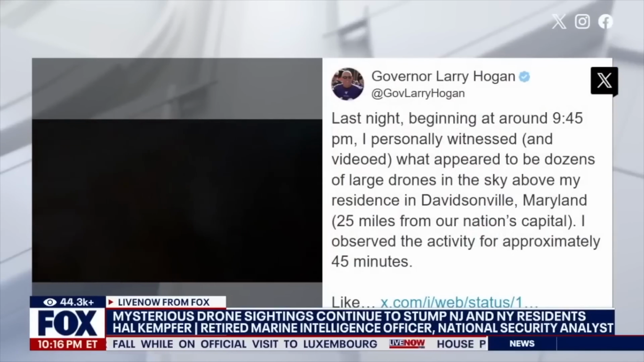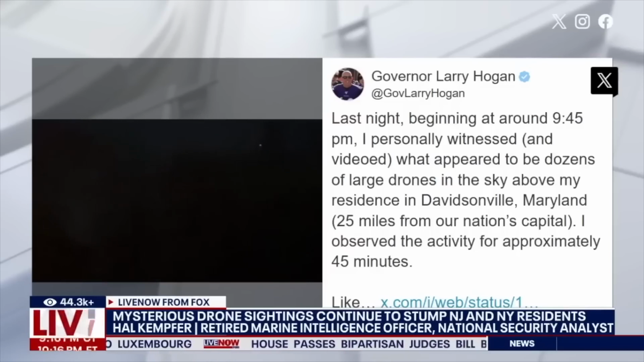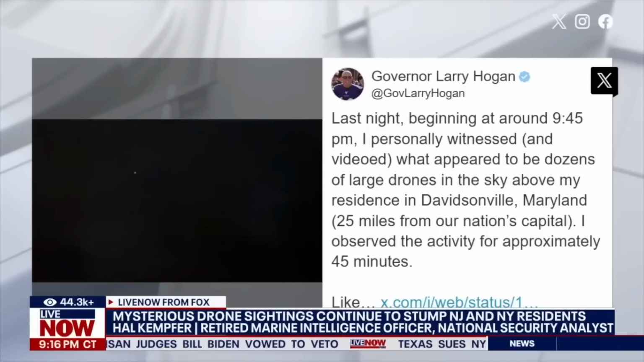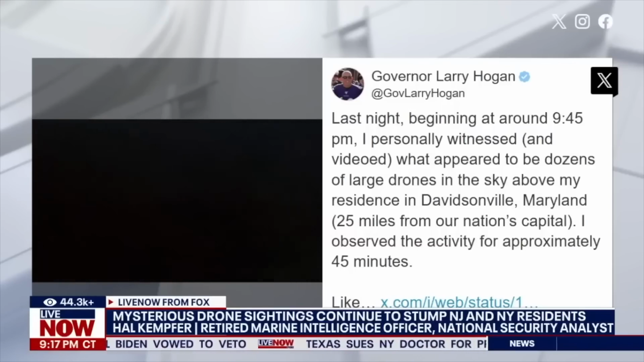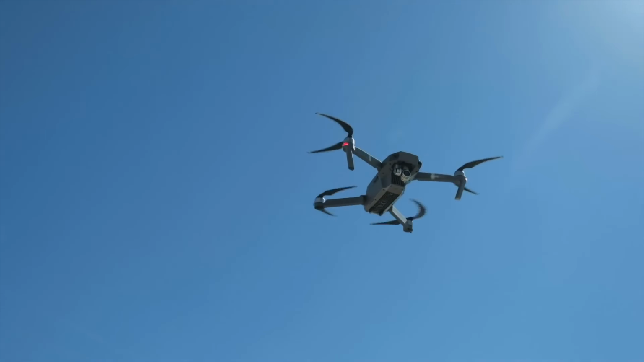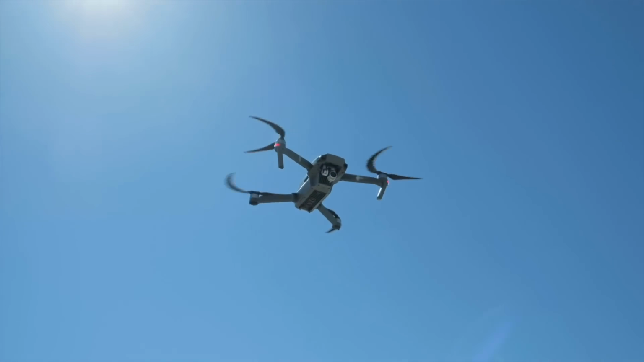For now, the drone saga remains unsolved, but one thing is clear, our airspace? Yeah, it's no longer as secure as we once thought, and the American public is onto it. Whether it's a technological revolution, a security breach, or something stranger, these drones, they're forcing us to confront questions about the future of air safety and national defense.